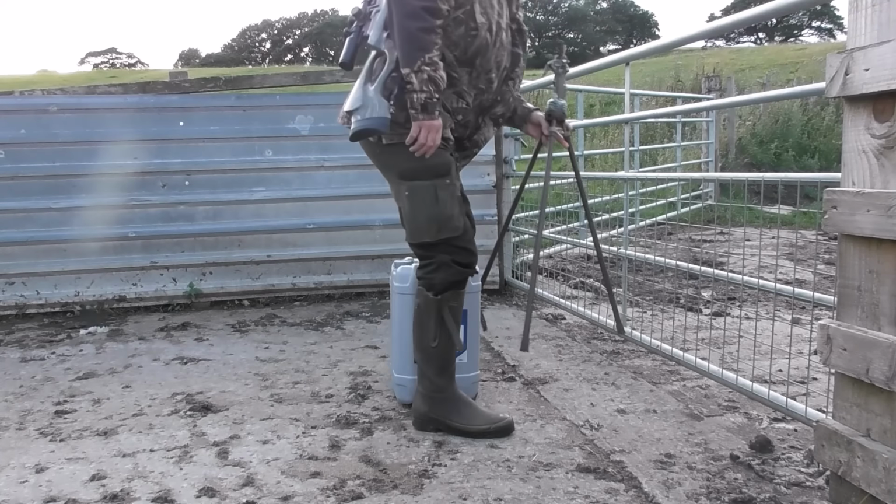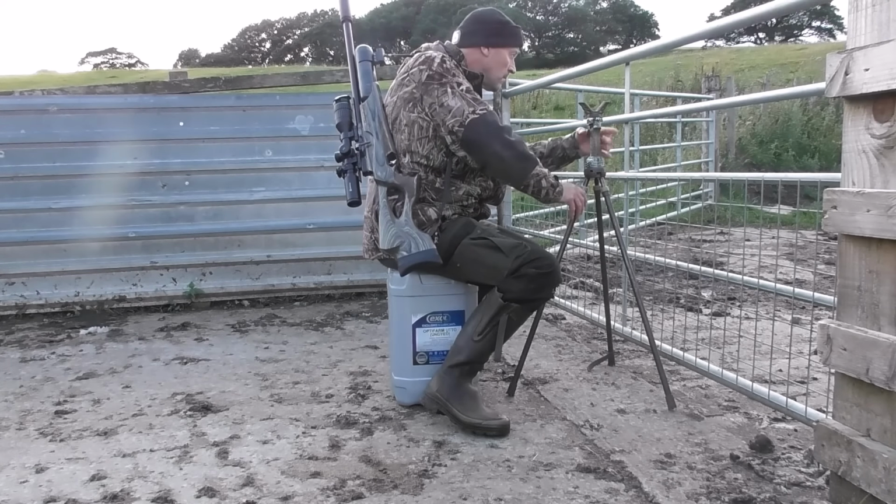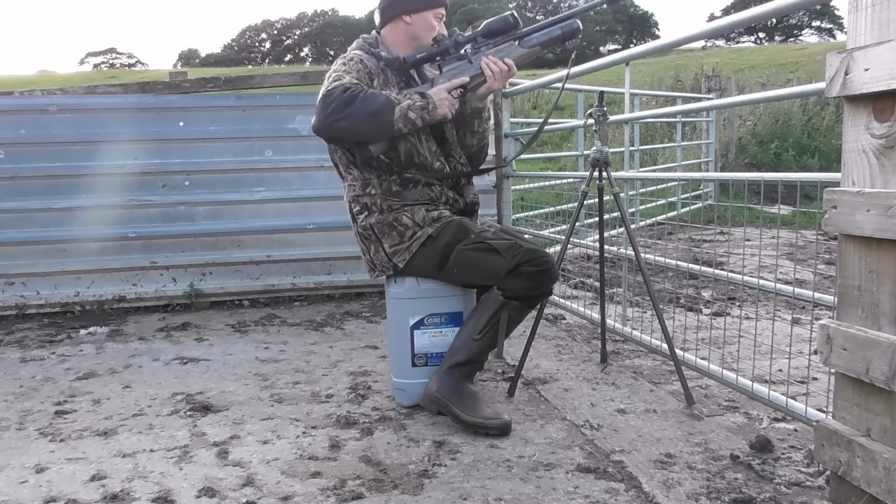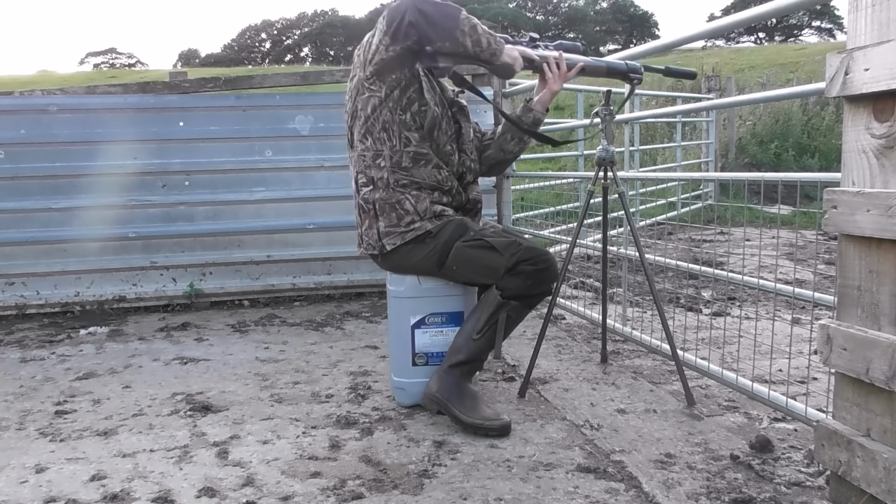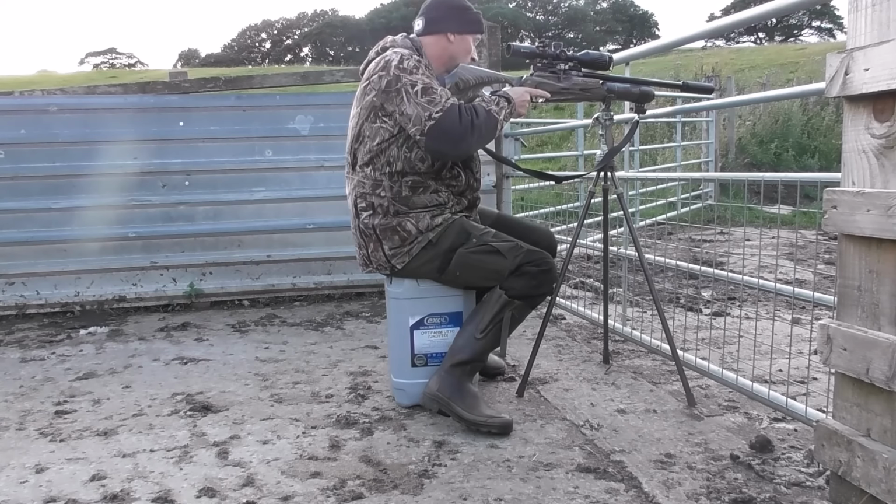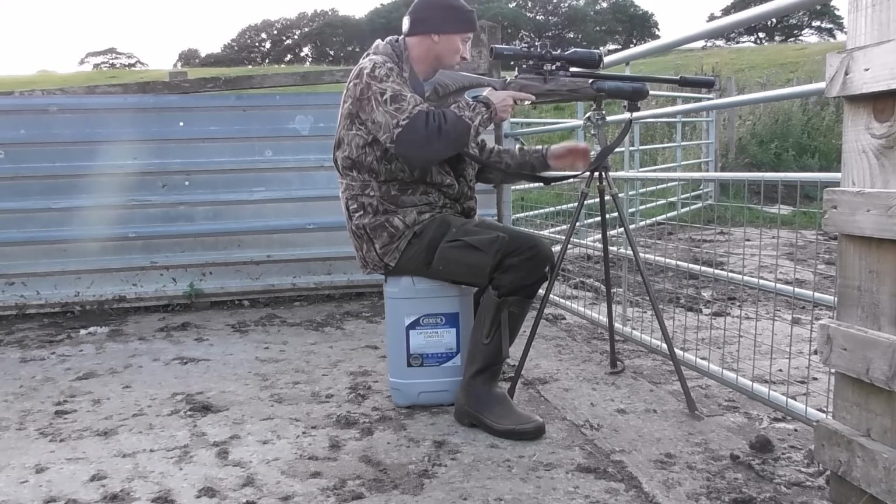I've just found a drum here to sit on because I'm now shooting up the farmyard, because there's two spots I can shoot here now. There's the actual farmyard and there's a wall down the right. So I've got two spots to shoot now, whereas before I only had one. And I'll just get my sticks right.